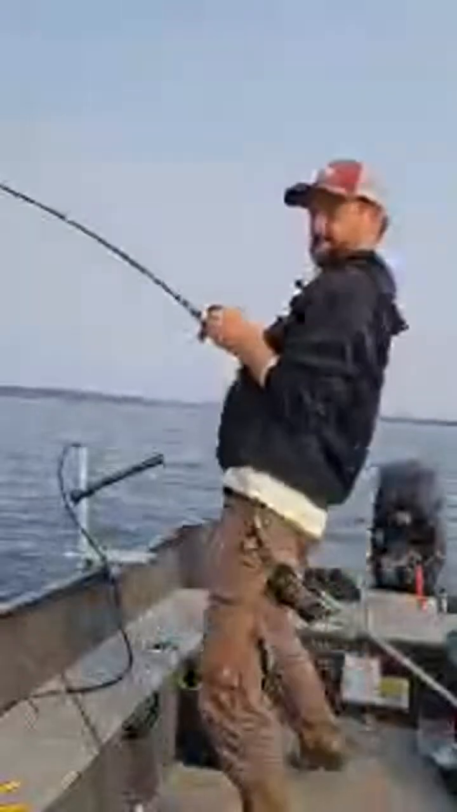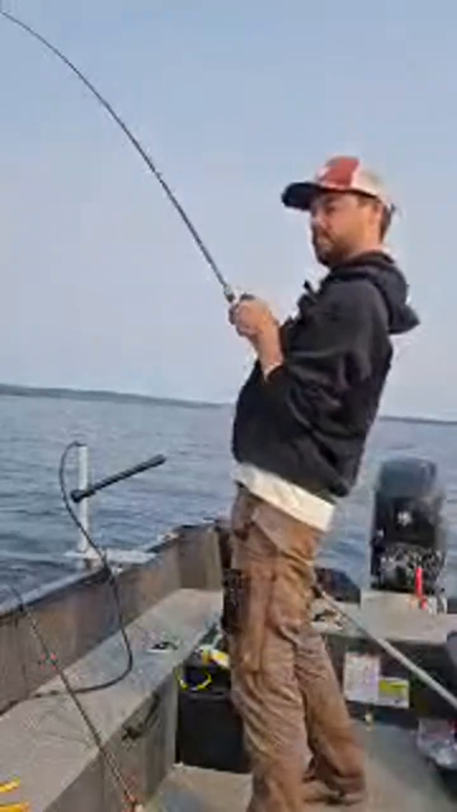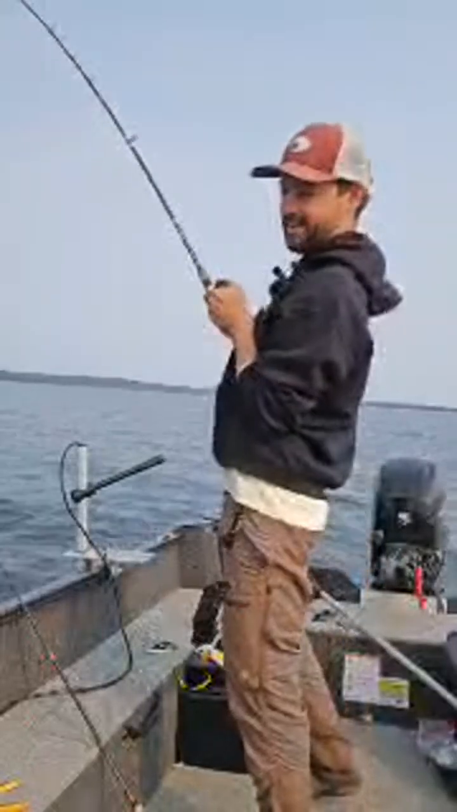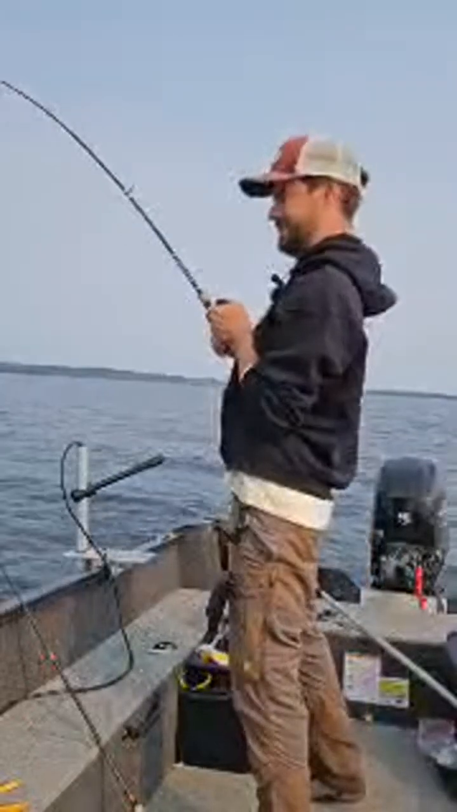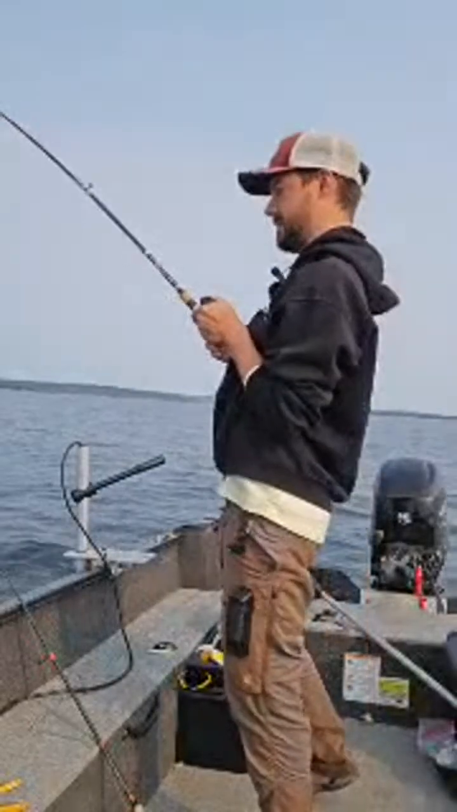And it's like reeling in. Oh, he missed it. Got him! Got him! I'm not being dramatic. I hooked this fish at a 45-degree angle, so I needed to back up to make sure there was no slack in my line.